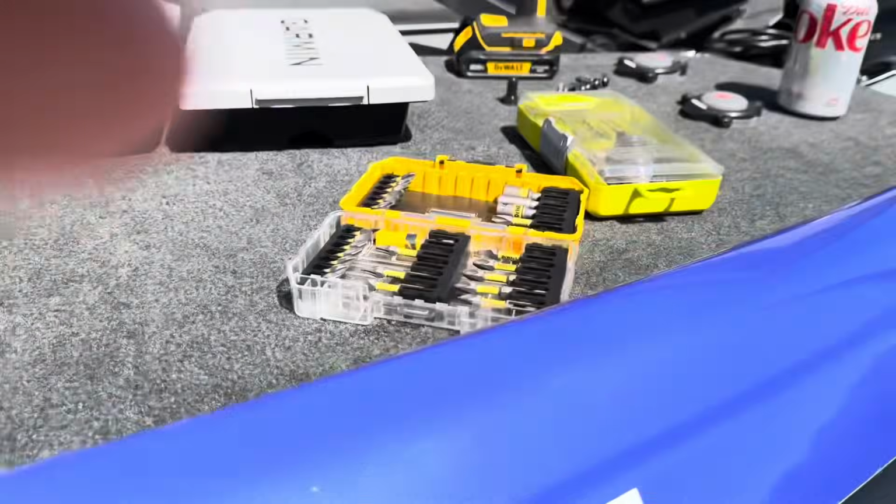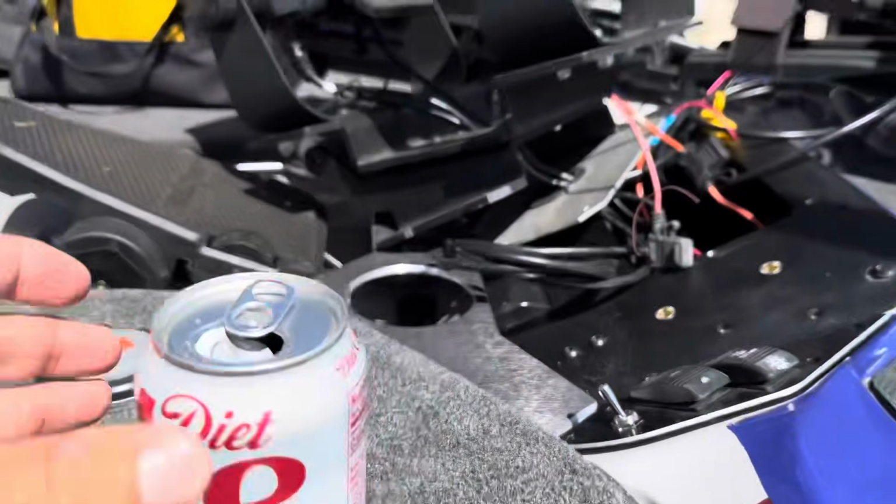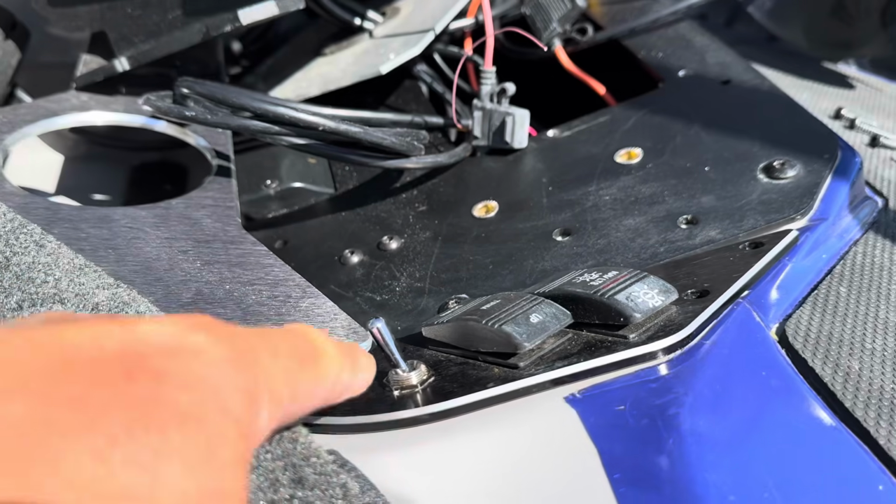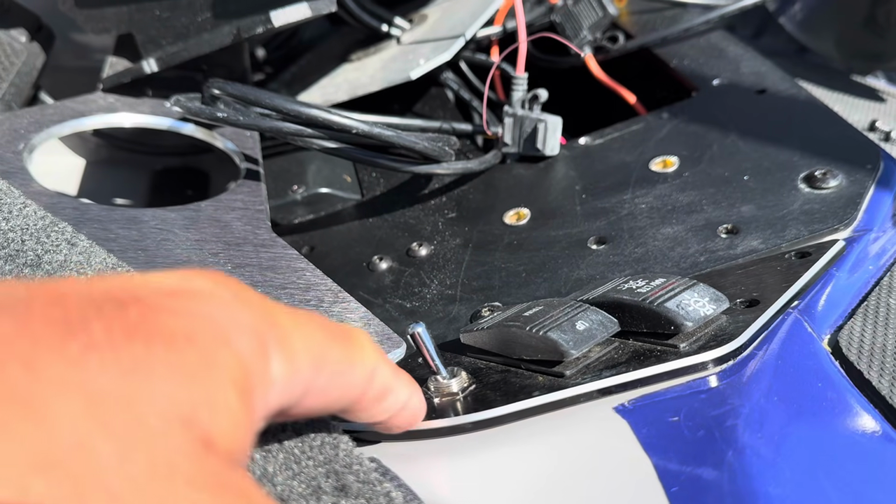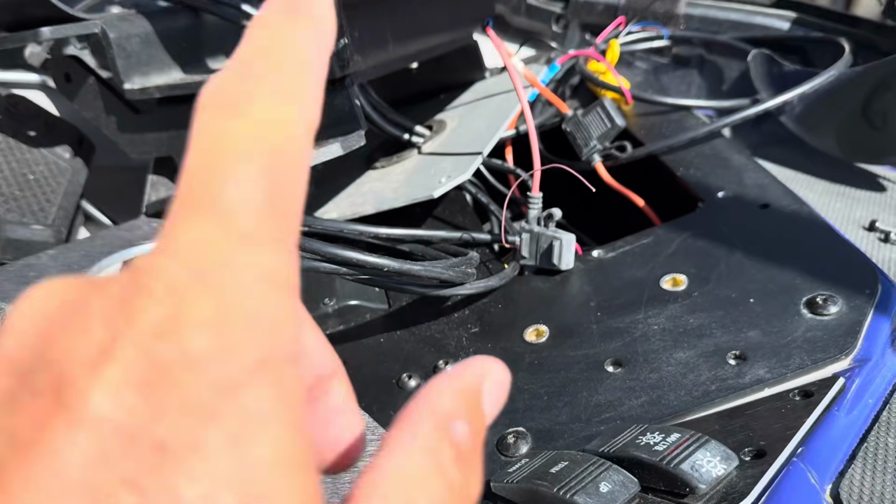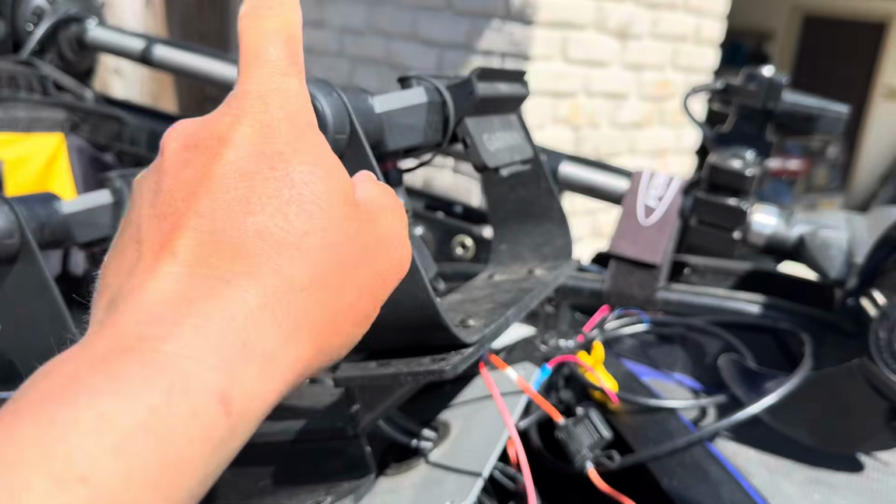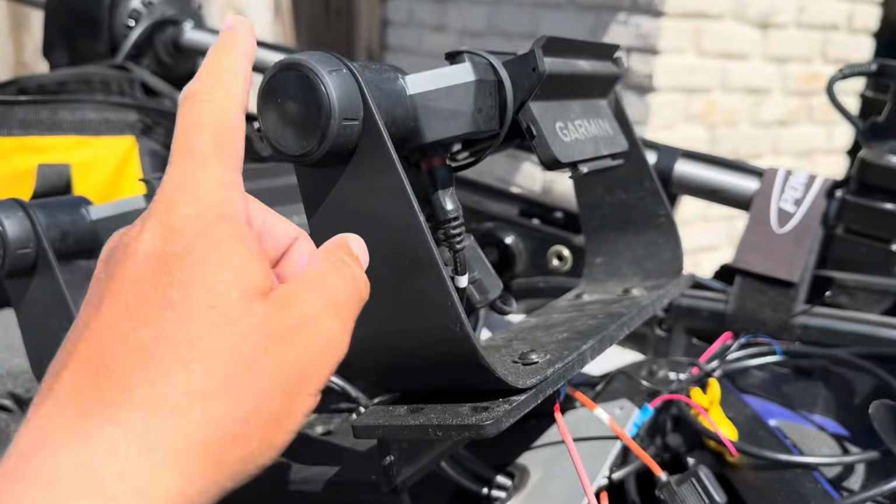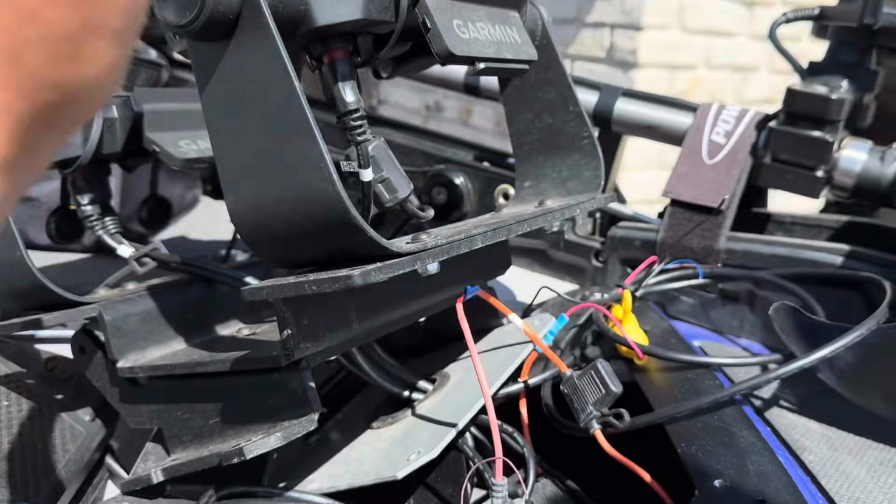Because it's clean power, you really can't turn it off, so I'm adding a toggle switch here, and this is going to power only my live scope box. I am also going to run clean power to my 12-inch Garmin that's going to be live scope. So we're going to have complete clean power to the box and to the unit, so there will be no interference and nothing to drain power. We'll see if this clears it up, but I have a pretty good idea it will.